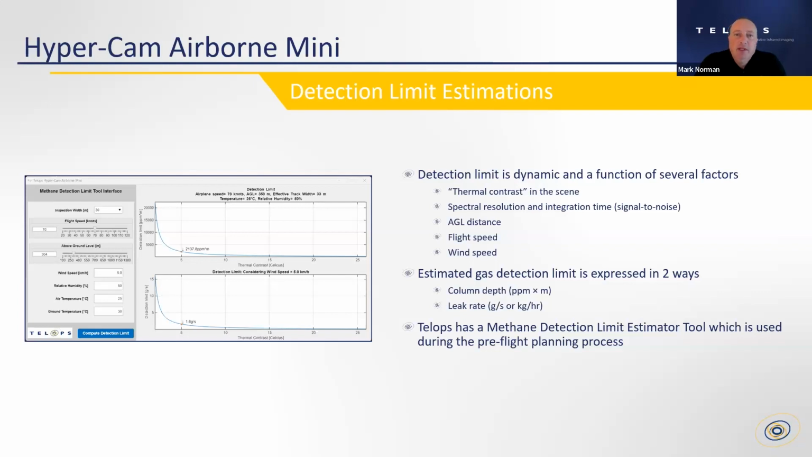Now, when we talk about detection limits, we actually can express this in two different ways. One is called the column depth, which is the parts per million by meter. And all that means is parts per million over the depth of the gas being investigated. In the lab, we can control that depth using a gas cell. In an aircraft, we can't do that. We don't know exactly how deep the column is. So typically, column depth, ppm meter, is a way to express this.